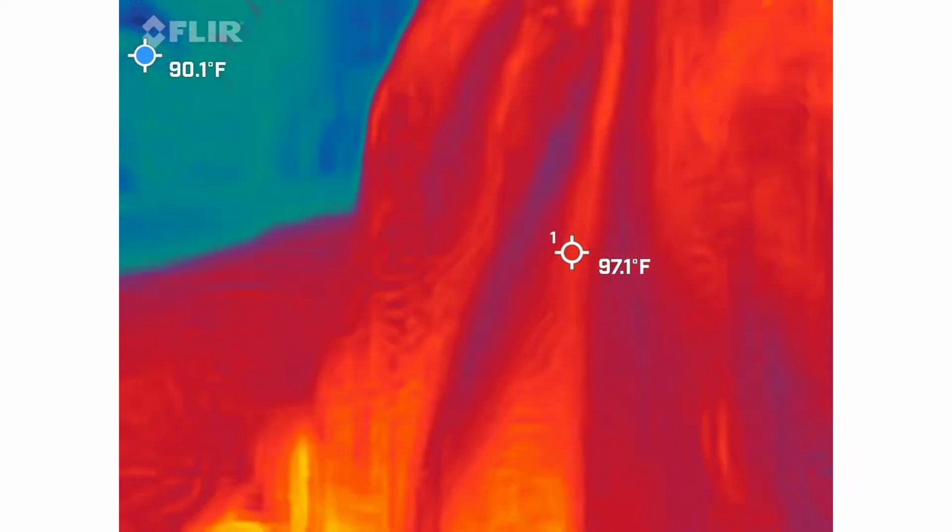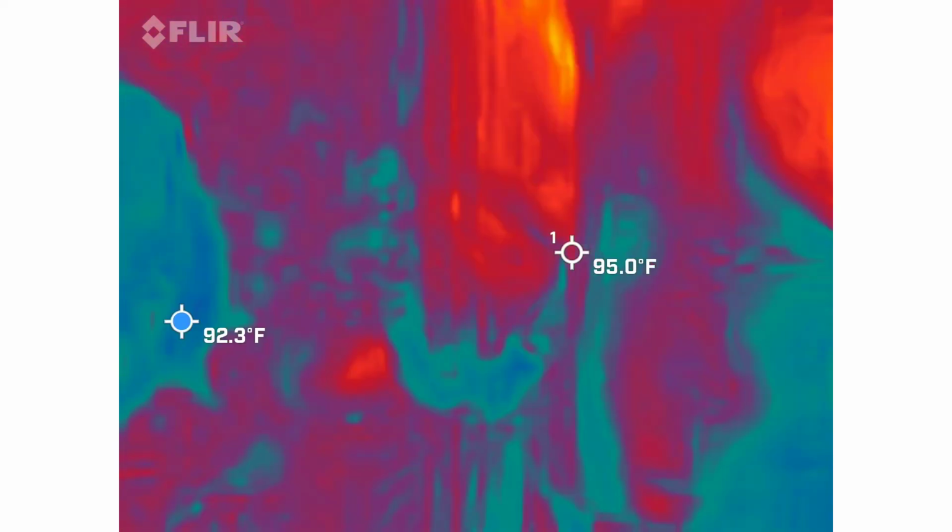So it works automatically, I have to hold it. Yeah, you hold it. That's it. Good. Automatically. The other thing I'm going to use,